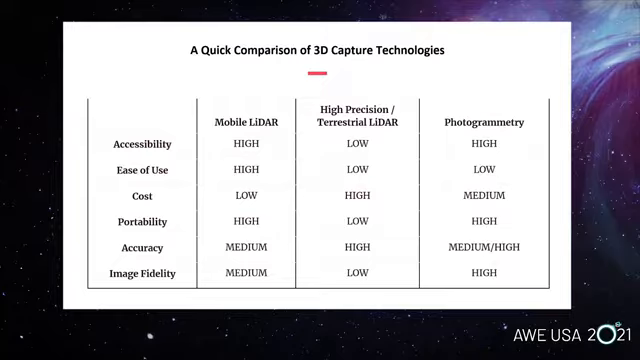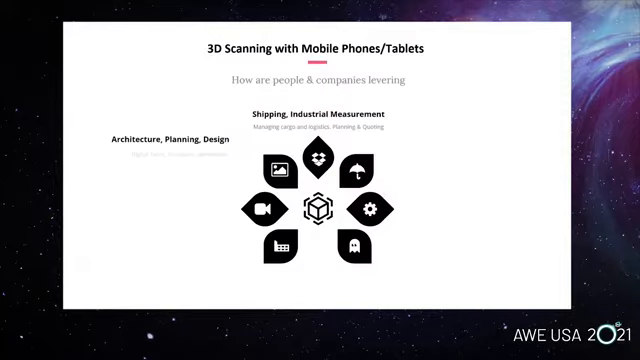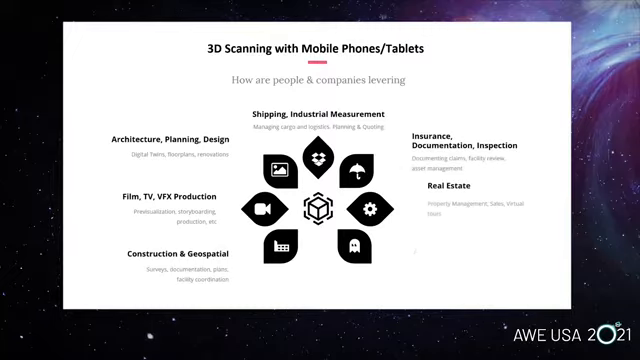These other technologies can produce better assets, but there are some key advantages that mobile LiDAR brings to the table. I'm just going to run through a few different industries and how it's affecting them and how we're seeing our users take advantage of the technology. I've thrown up a few different sample industries here, everything from shipping and industrial management to real estate to film and TV. And I'm just going to walk through a few different examples here.